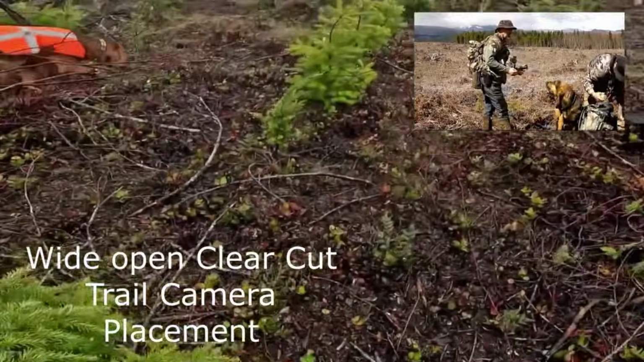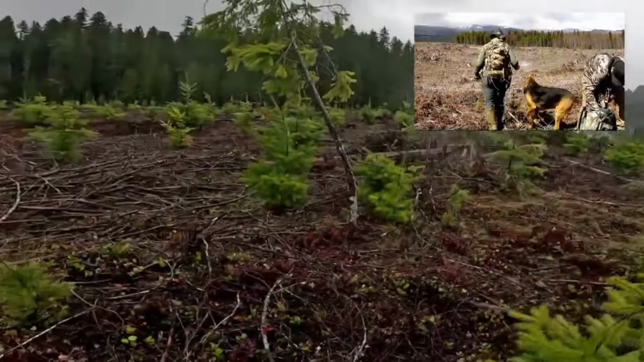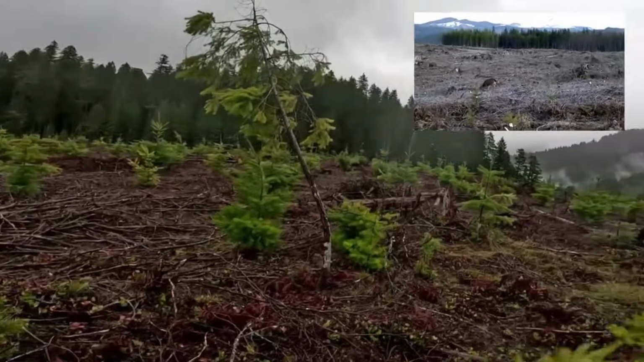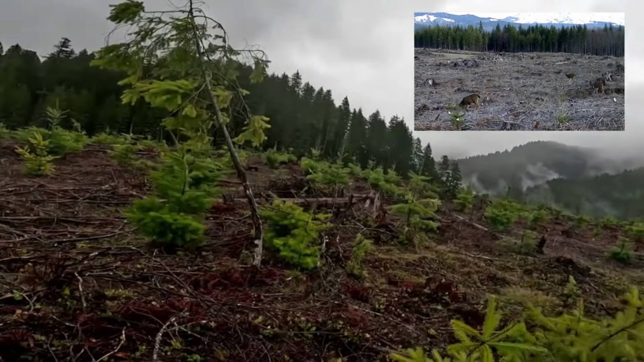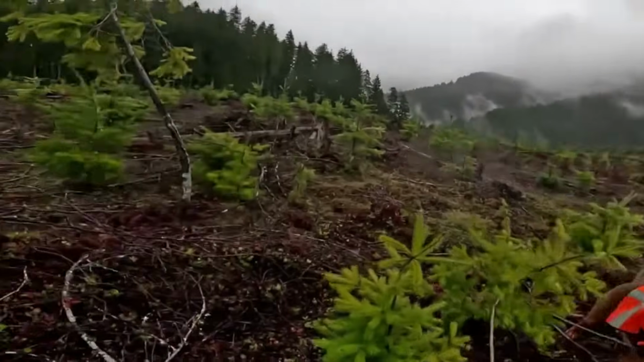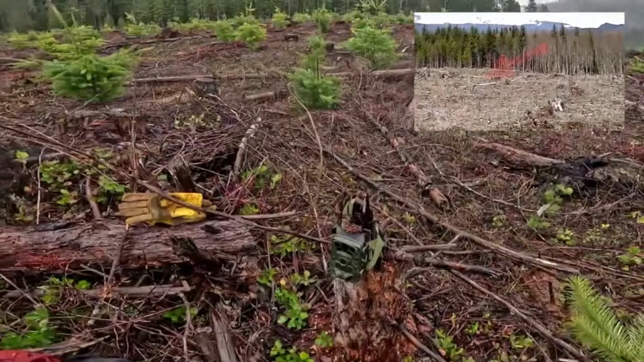Look, there's some elk scat right there, and it's definitely one that they rub on. So I've always been tempted to put a trail camera on it. It's just a matter of getting the right angle. I'm not quite sure how to do it. I need to find a taller stump around here and do it.